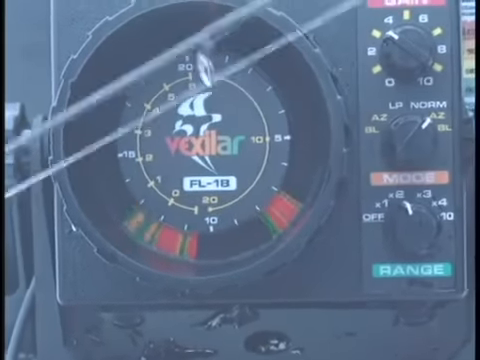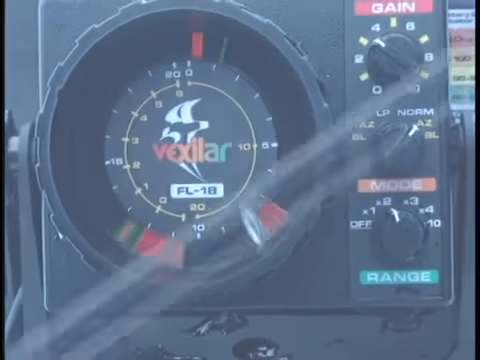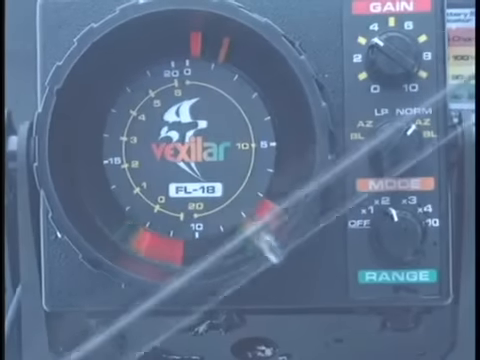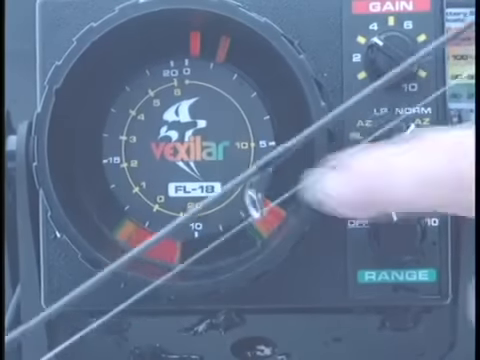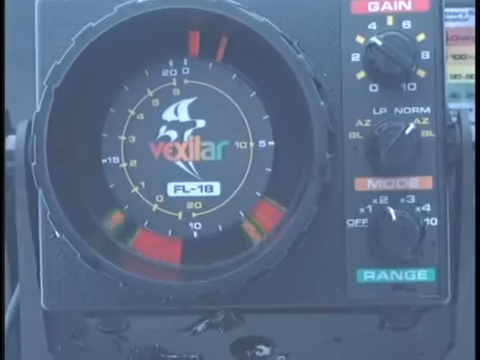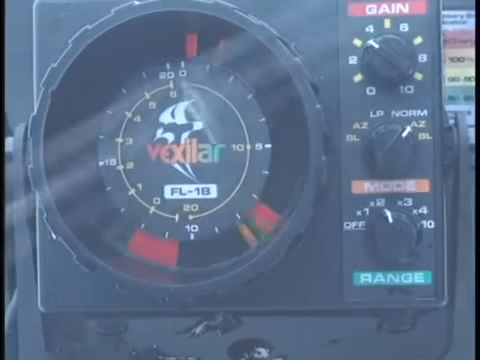And now there's my lure. Look how clear it is on the screen, and you notice them fish that are really down there right next to the bottom. They show up real well on the FL18. Or on the other side, over here, you really don't see much of anything. But on the FL18, you'll see that here's my jig, just inches from the bottom, and we can clearly see the separation.